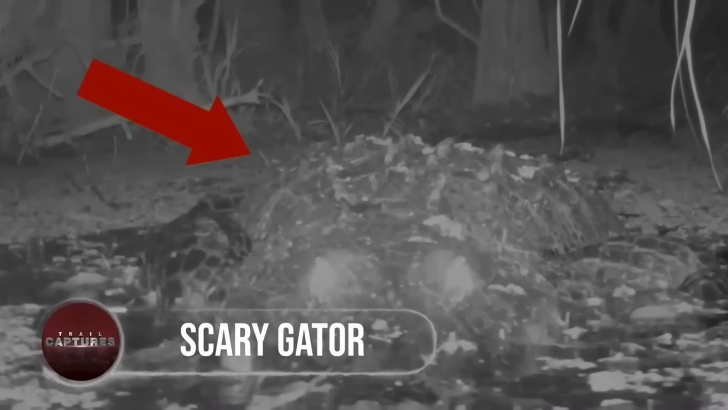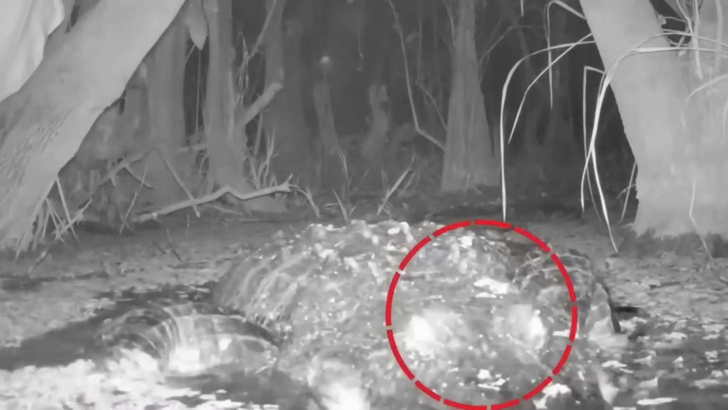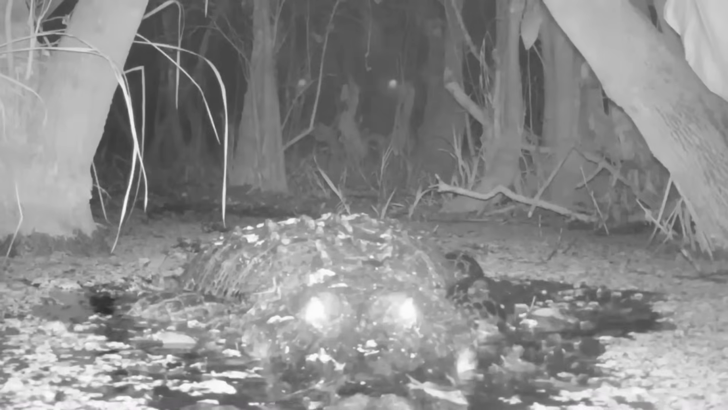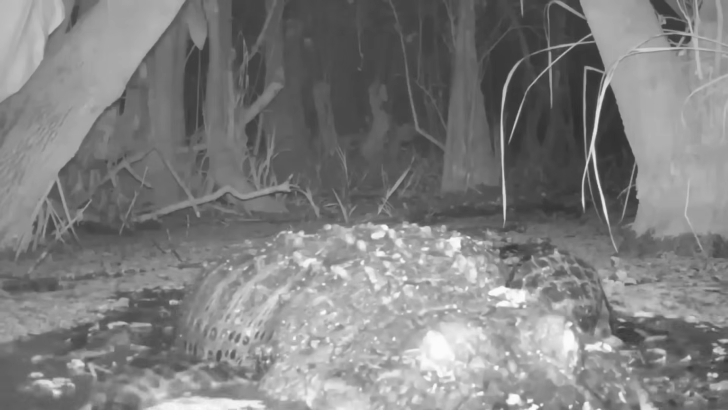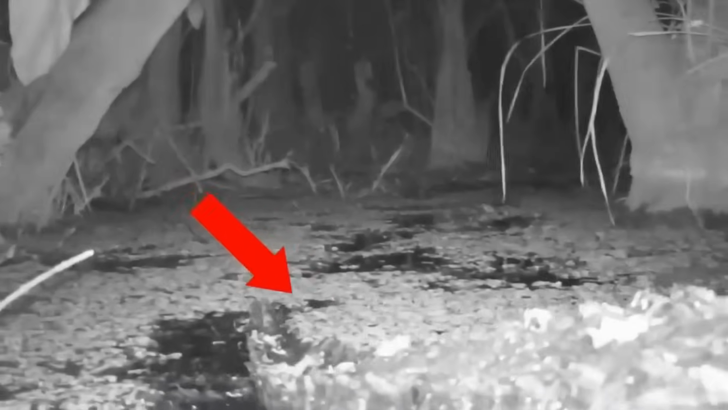Scary gator. Filmed somewhere in the southwest of Florida, here we have another swamp lover. With glowing eyes and terrifying features, it could be seen crawling creepily toward the trail cam, making me feel that it will suddenly open its monstrous jaws and smash the camera in a second. But luckily, this scary gator took no interest in the trail cam and passed swiftly through the damp swamp, carrying its armored, muscular tail with it.